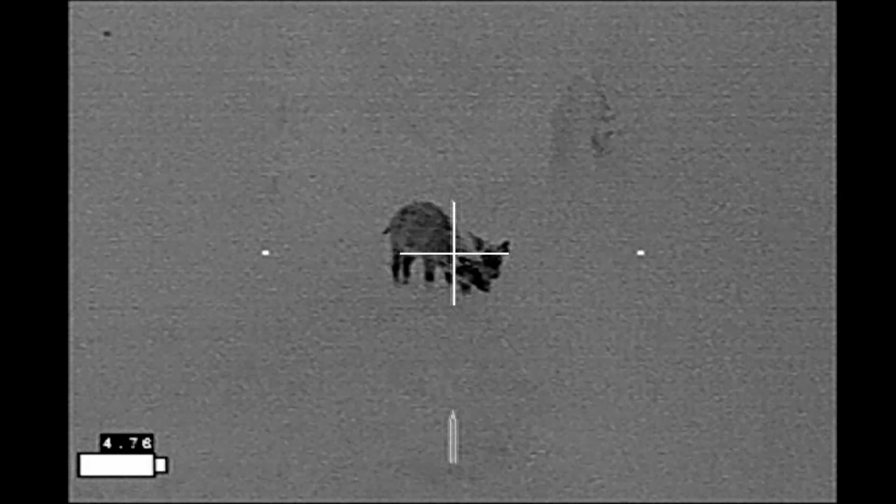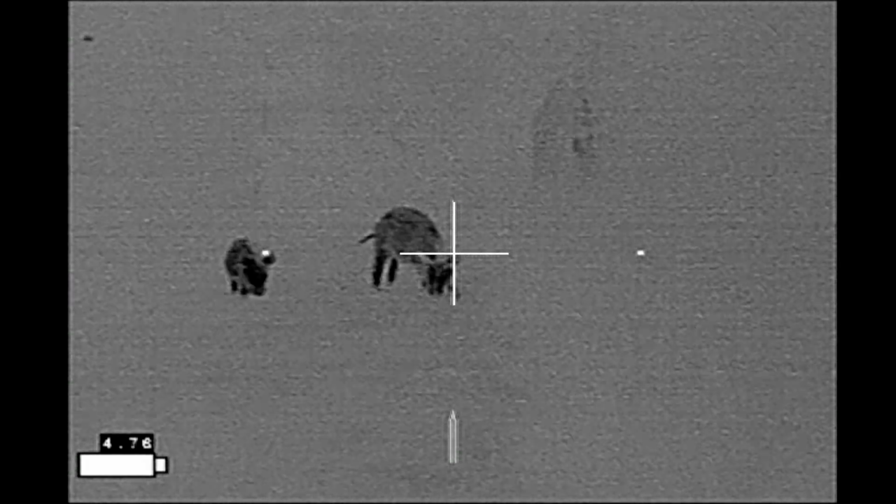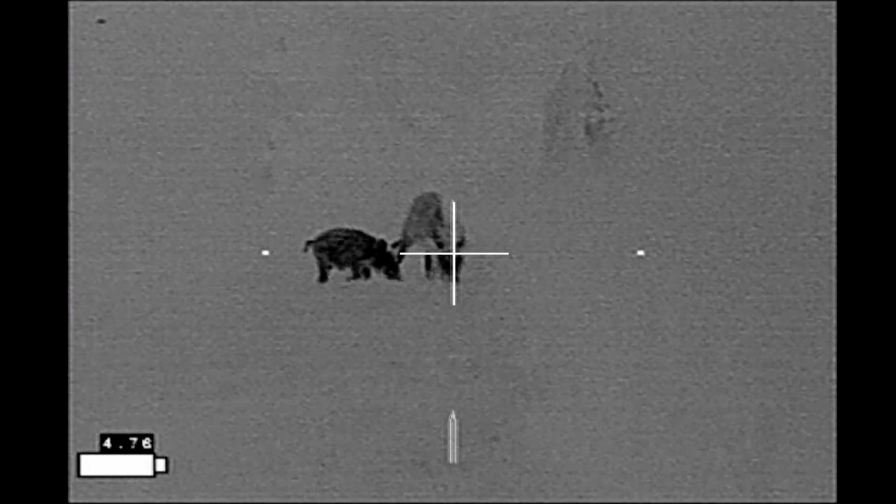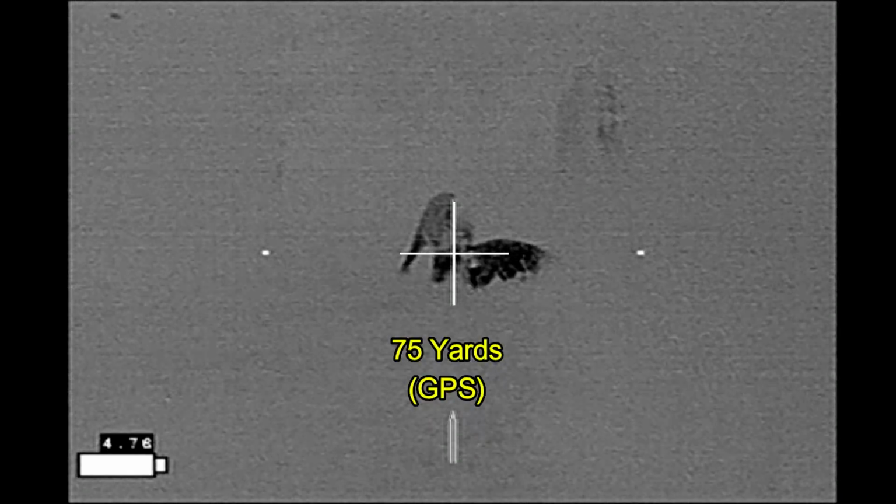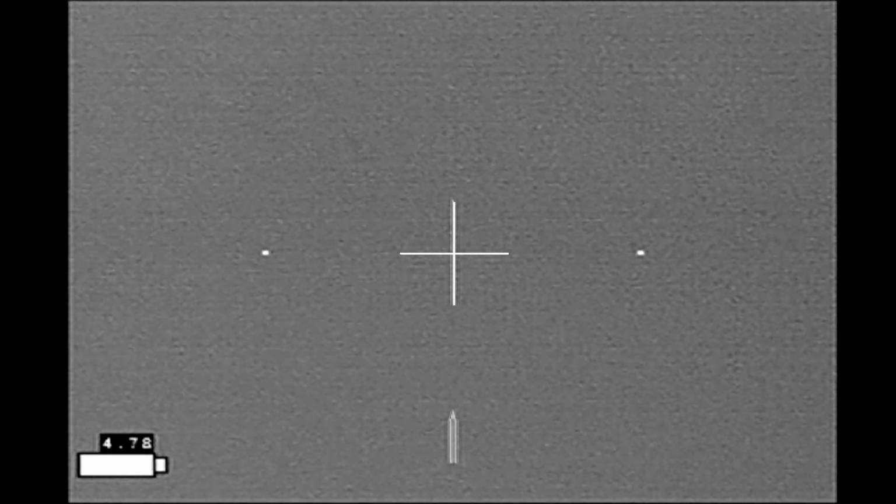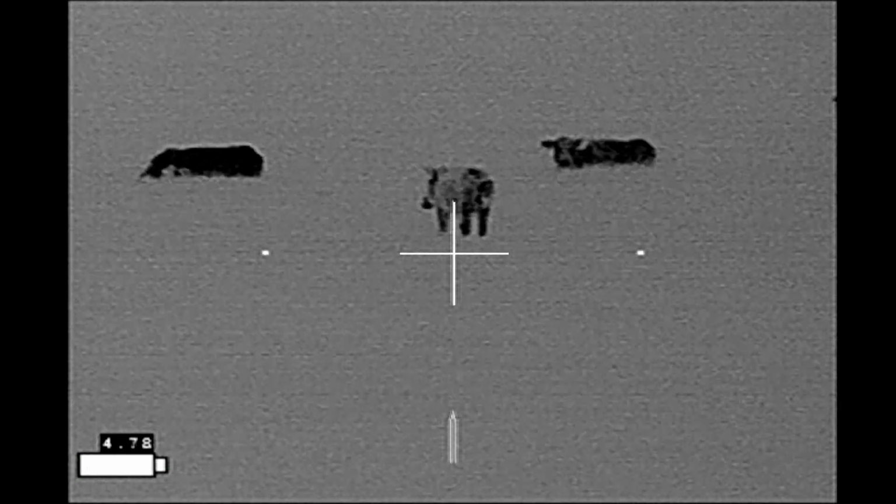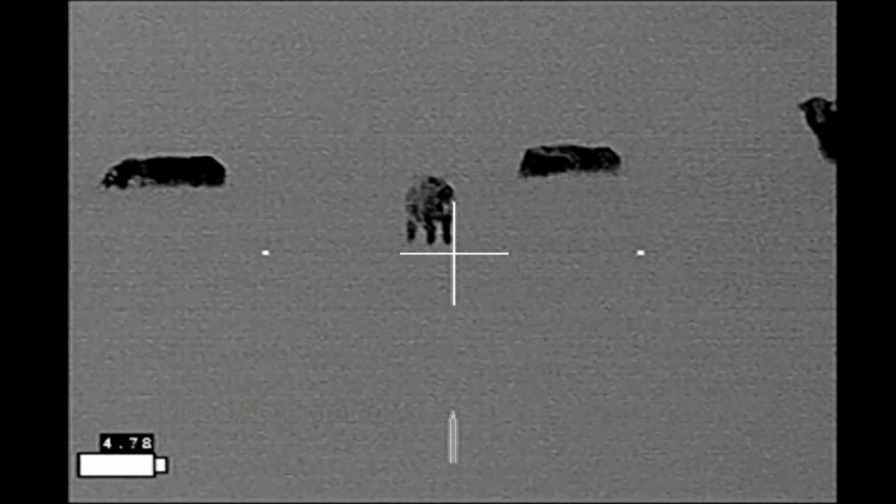One of the little ones disappears through the fence. I don't think the others look like they're in too much of a hurry to leave. And then another one disappears and I realize I need to shoot. Sow goes down. And this boar runs towards the cattle, and I don't have a shot with the cattle behind it.